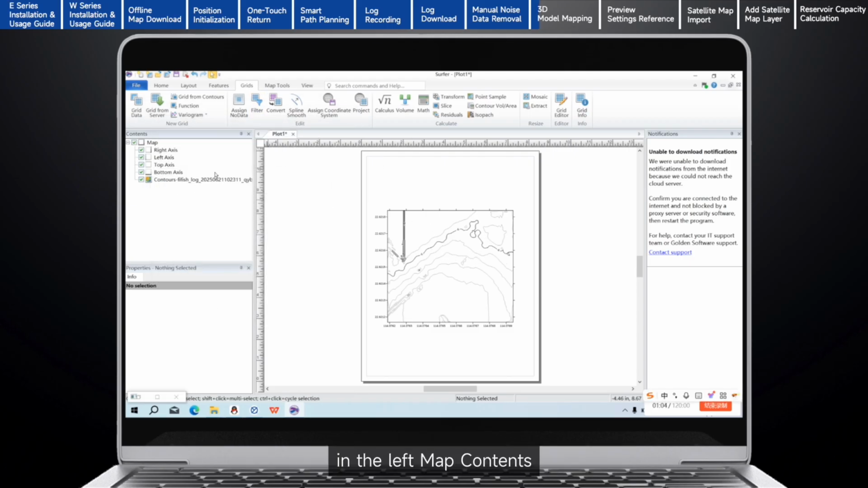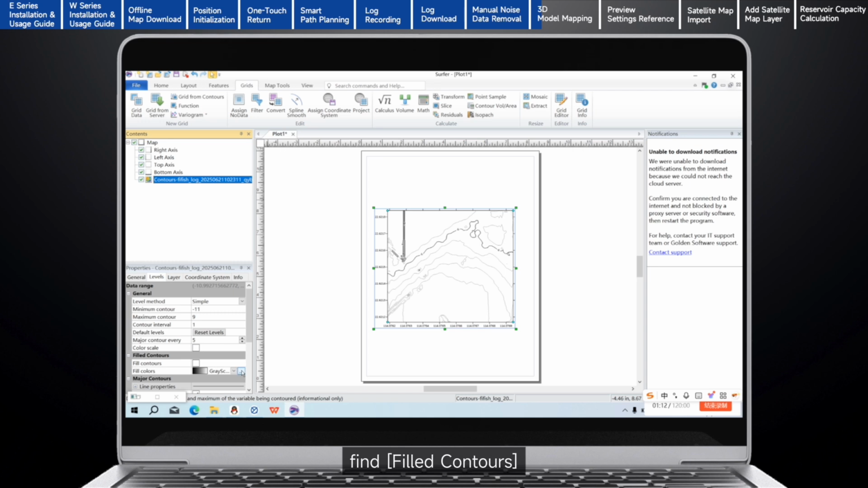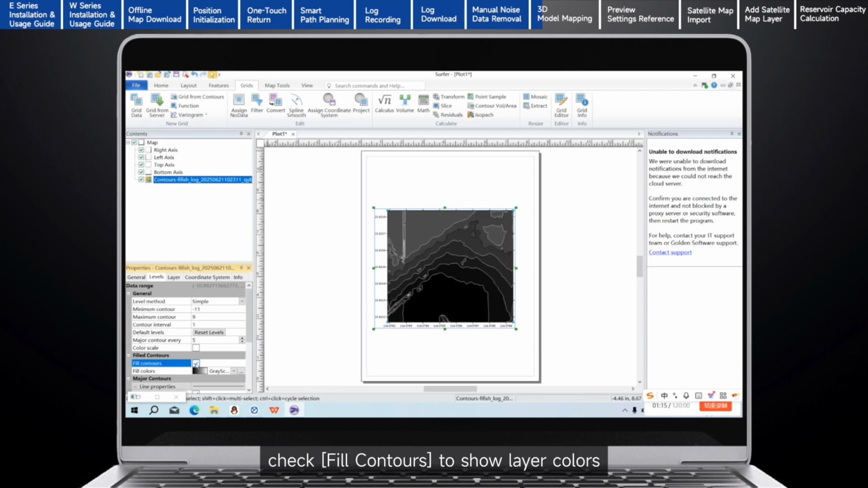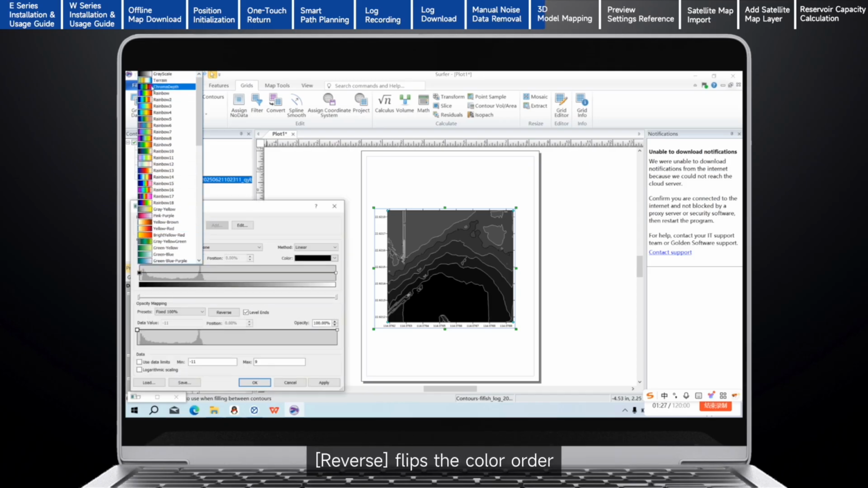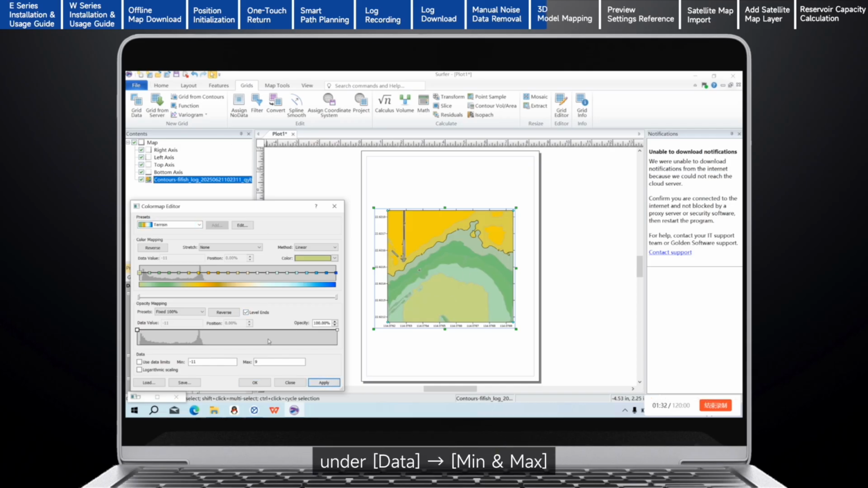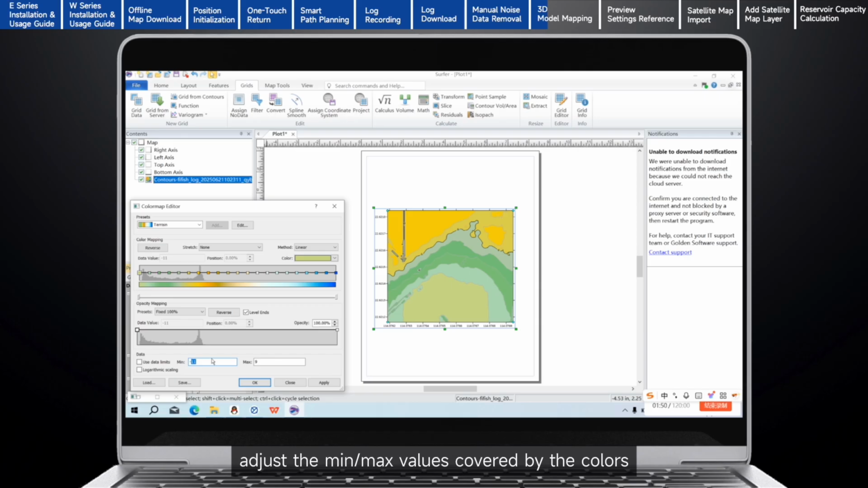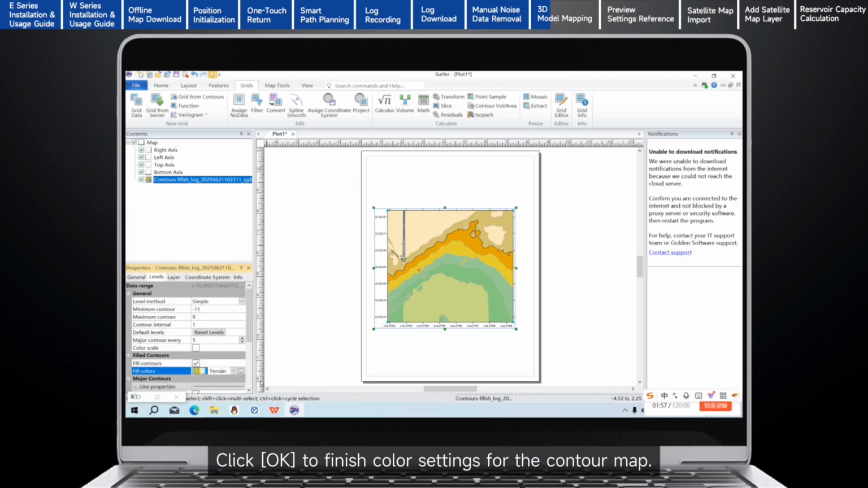In plot 1, in the left map contents, select the Contours layer. In the lower left Levels panel, find Filled Contours. Check Fill Contours to show layer colors. Choose a palette under Fill Colors and click the ellipsis button for more color settings. For example, Reverse flips the color order. Under Data, Min and Max, adjust the min or max values covered by the colors. The minimum value corresponds to the maximum water depth. The minimum is 0. Click OK to finish color settings for the contour map.